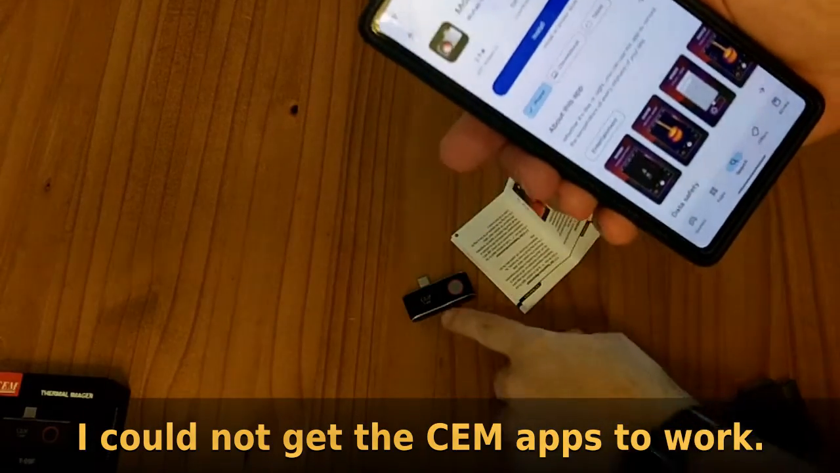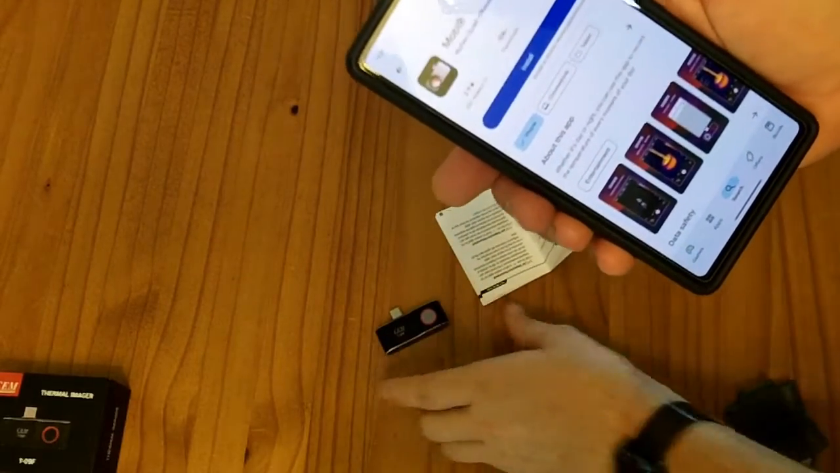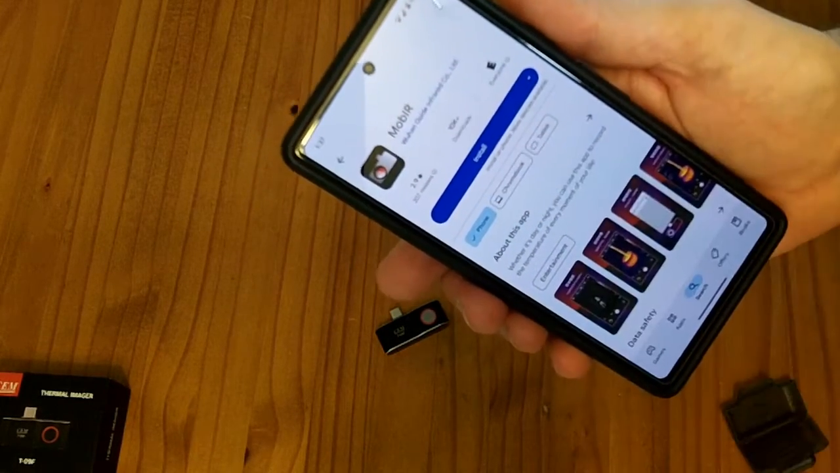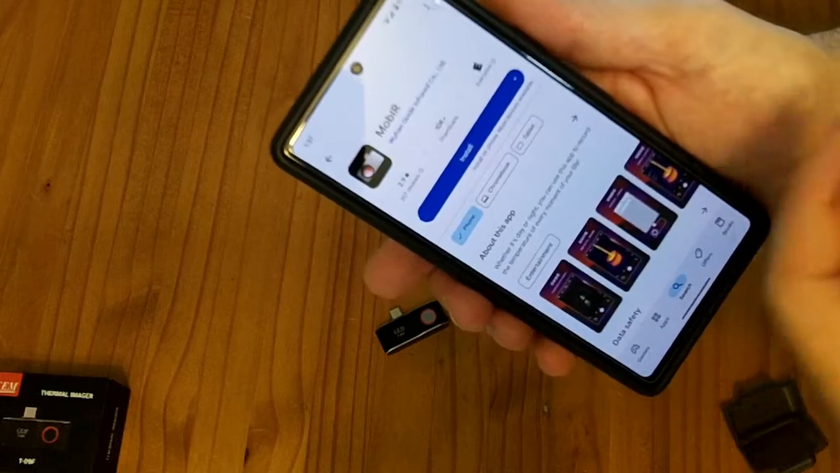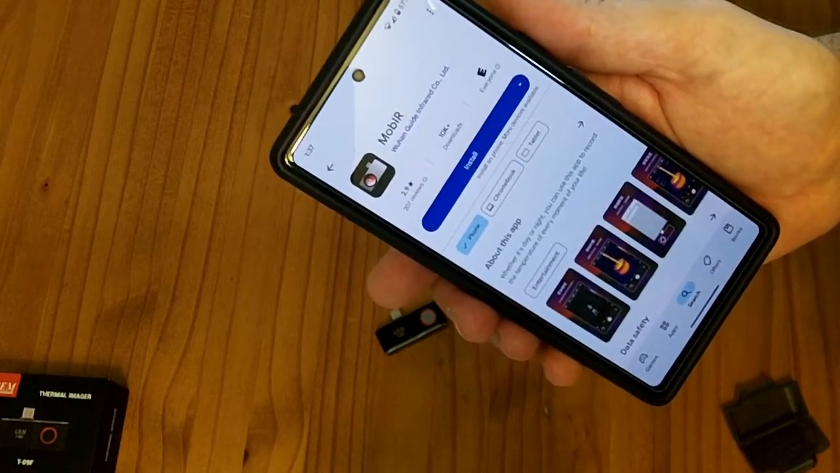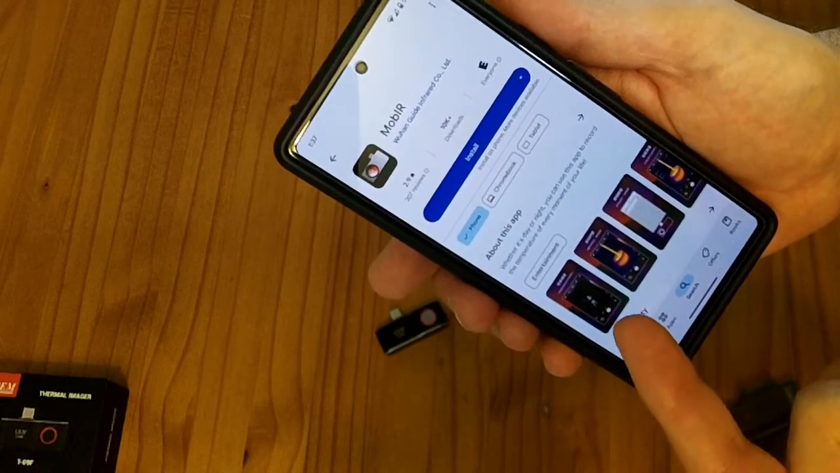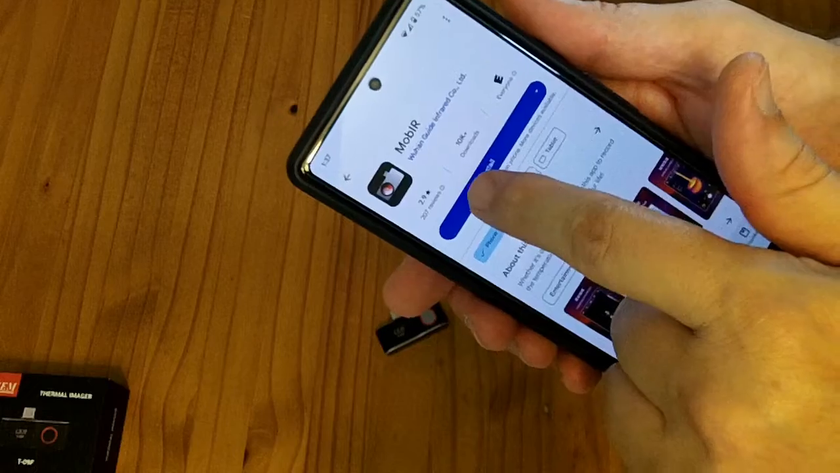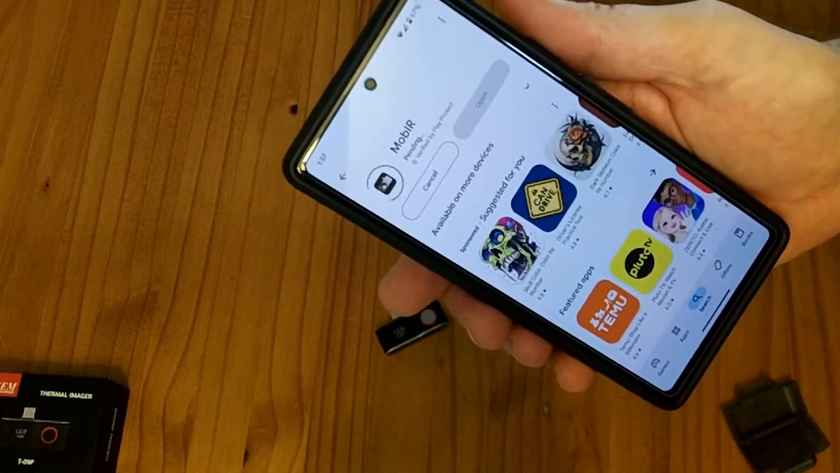Alright, so I noticed when I was plugging this thing into the Thermal View app, it popped up a thing that said, hey, allow it to access MobeIR Air. And searching on the Google Play Store, there is a MobeIR application, and it's for thermal imaging cameras from the Wuhan Guide Infrared Company. So I'm going to try installing that and see if that works with this module.